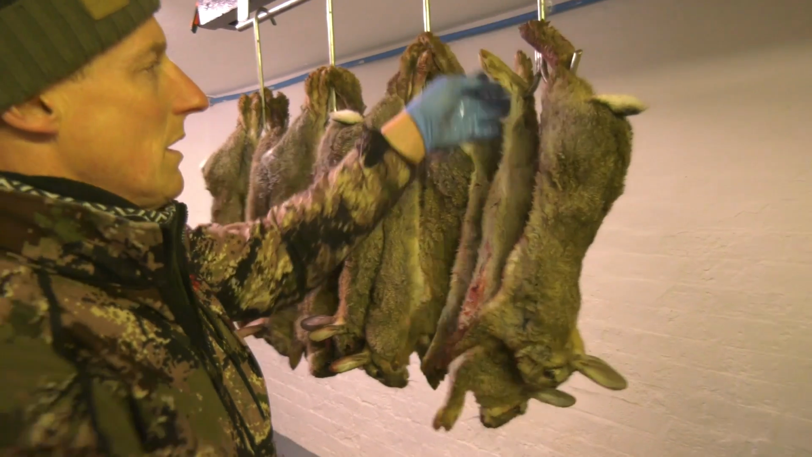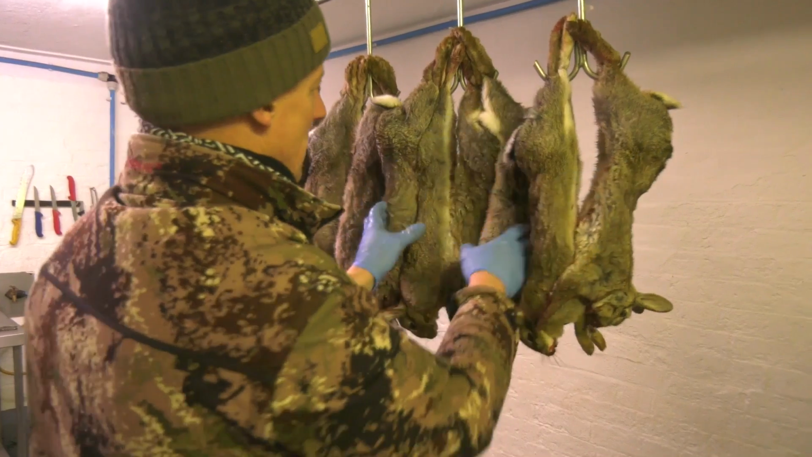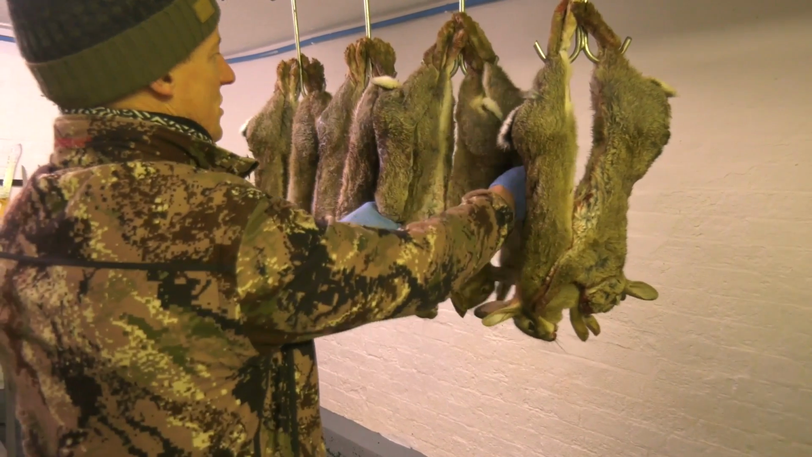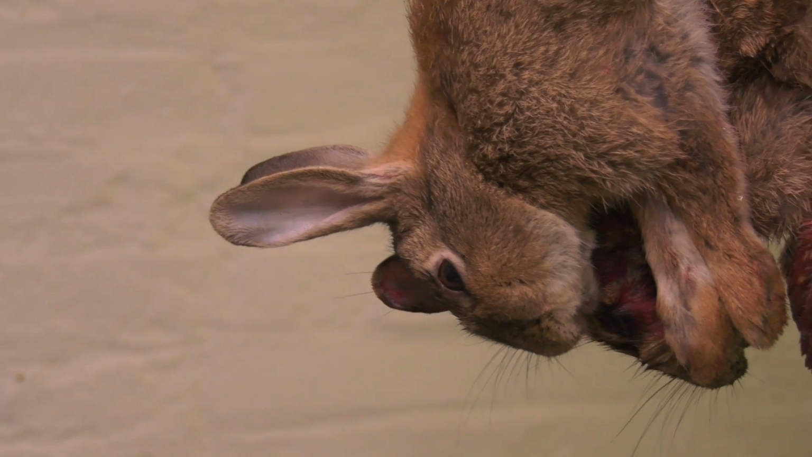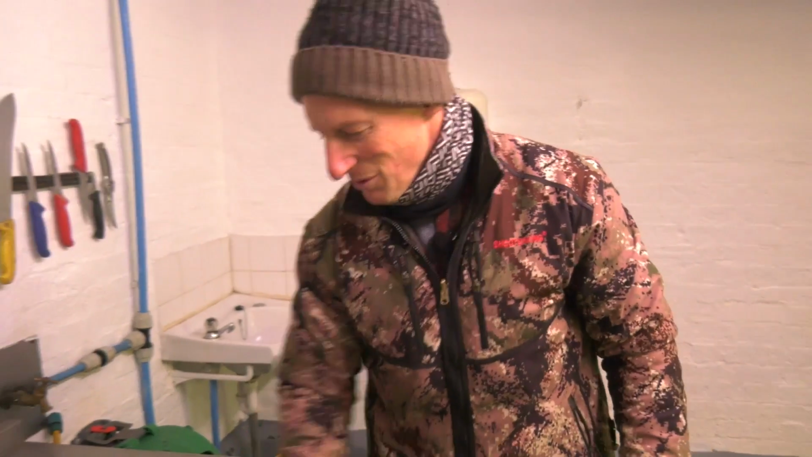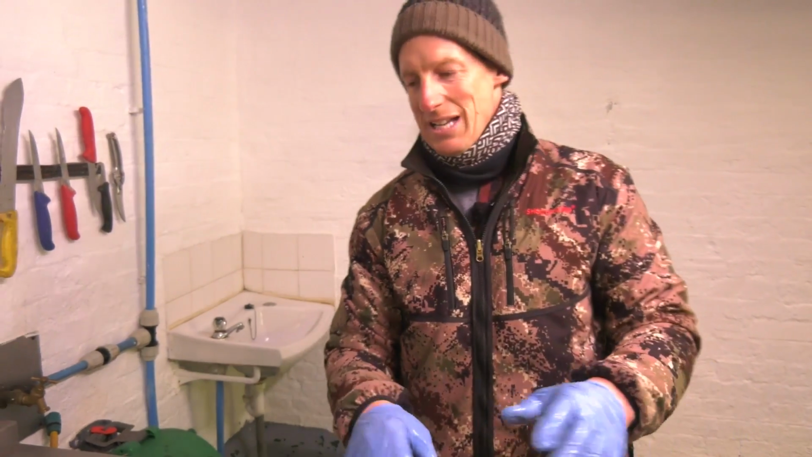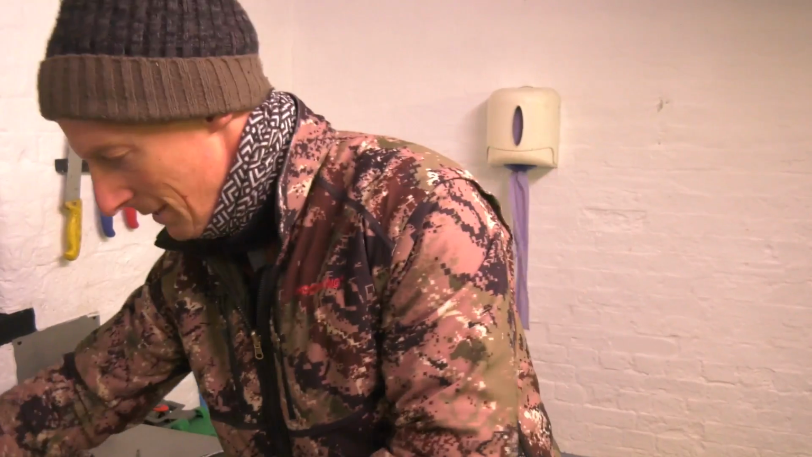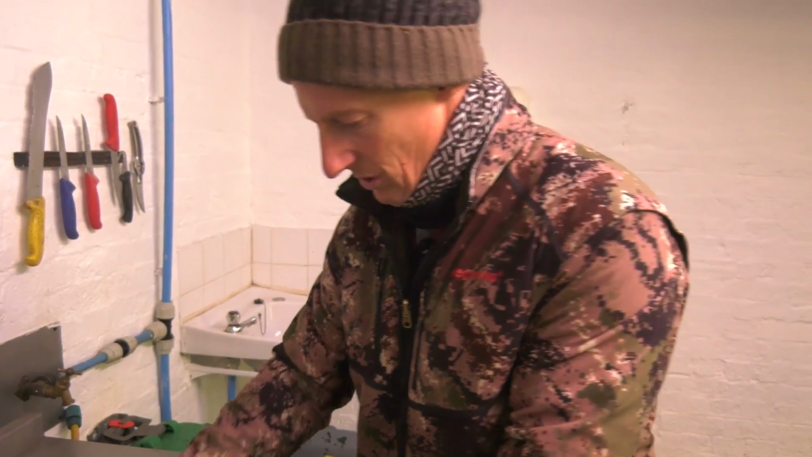I don't know, it's weird, there's something nostalgic about seeing rabbits hanging up. Yeah. Just looks good, doesn't it? Everybody's got their certain way of doing rabbits. I've been ferreting when I was younger, and you go with one guy and he does it this way, and some do it this way, some split down the back and rip them both apart. My dad taught me this way, and I like it, so that's why I do it.